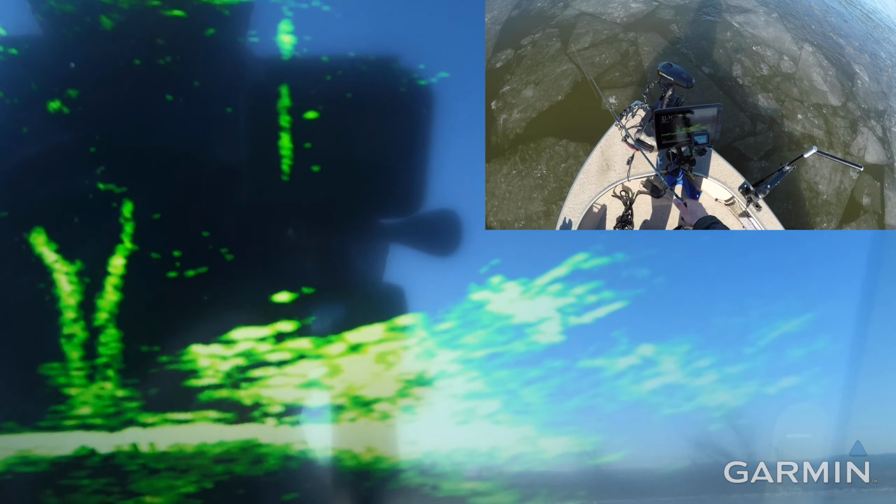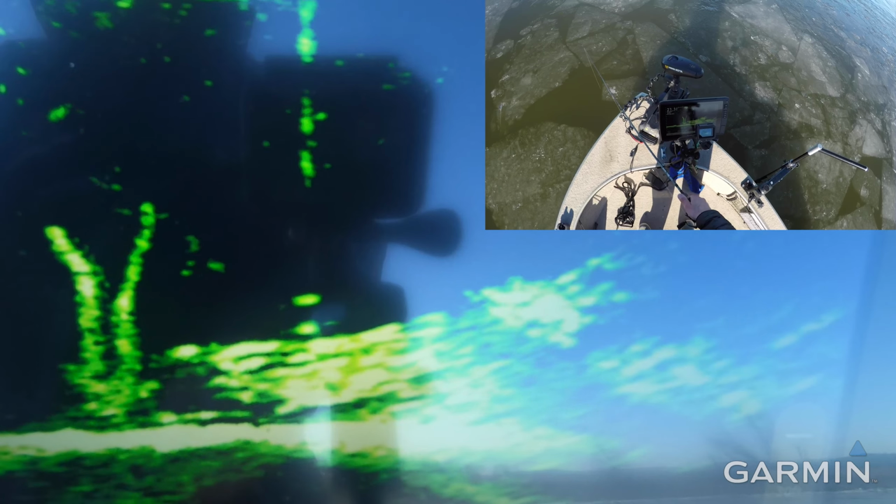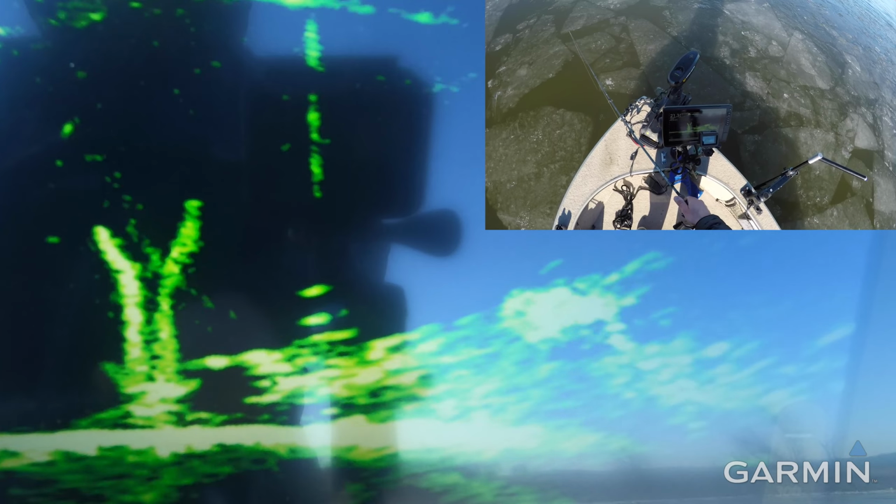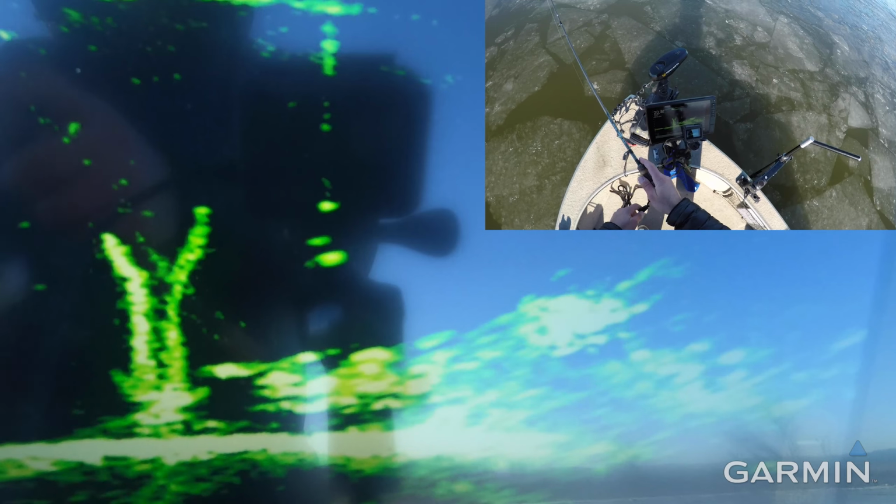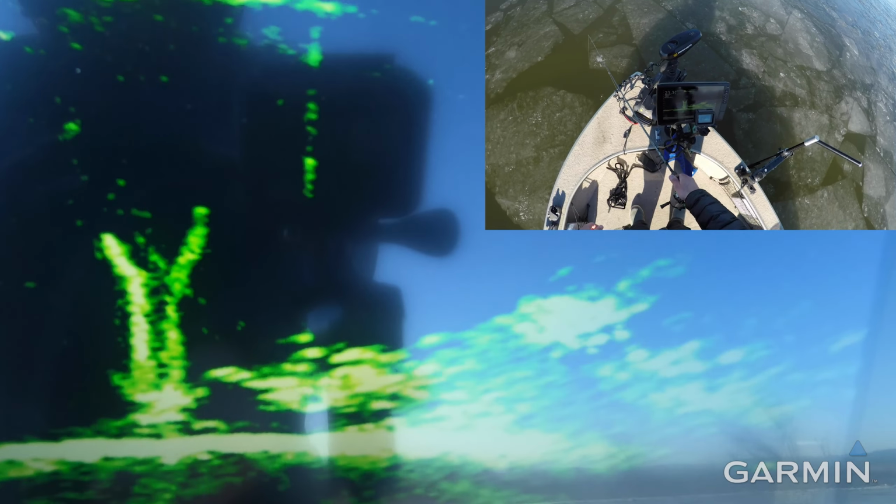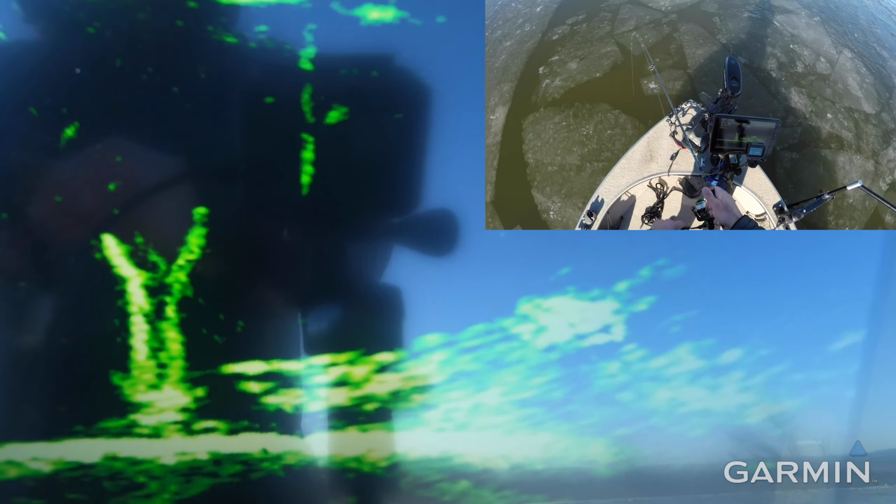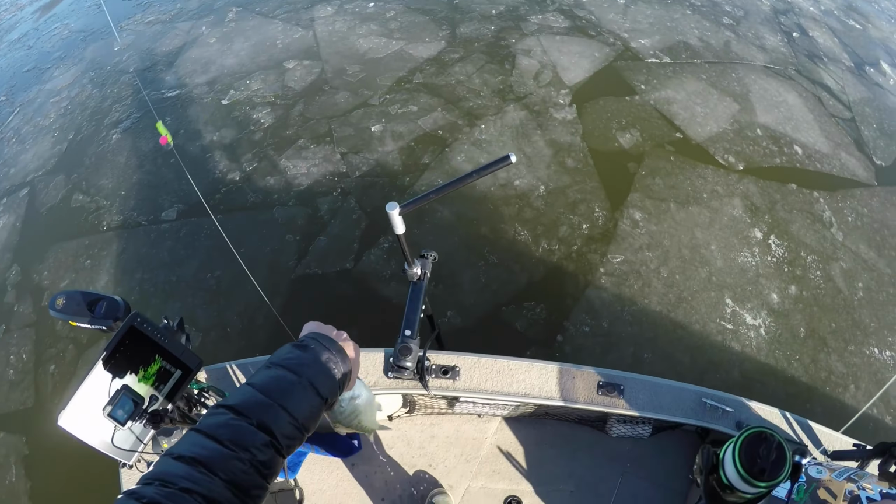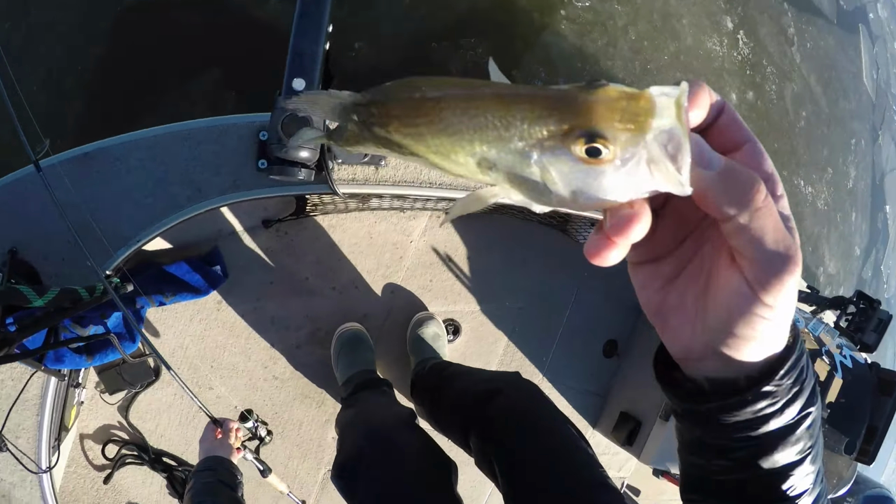So that's the program. Wow, did you guys see that? Fish completely missed the bait, whiffed it, and never even touched it. We've got 3 more to go, and then we'll make our way out of the ice back home. Another one. Feels good. Oh yeah, perfect. 11 and a half incher. Perfect. In the box you go.